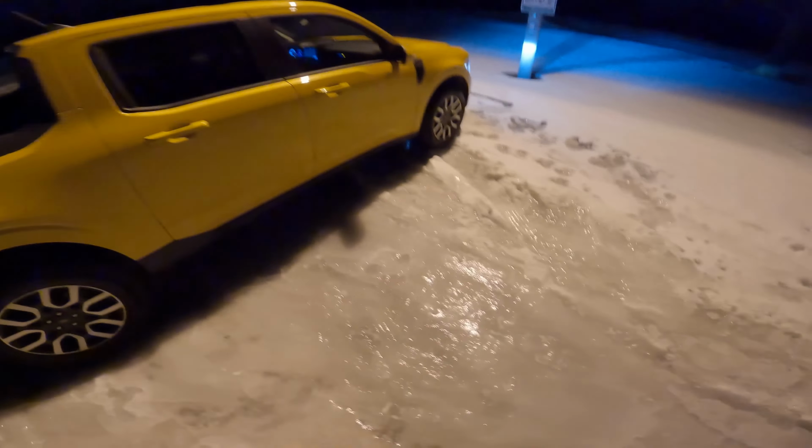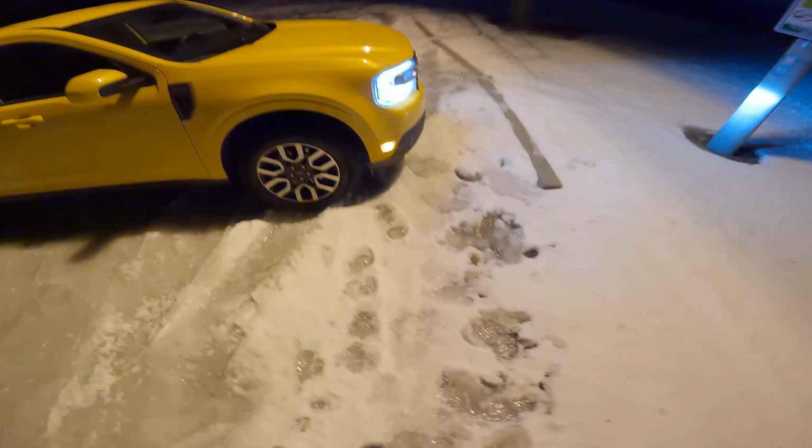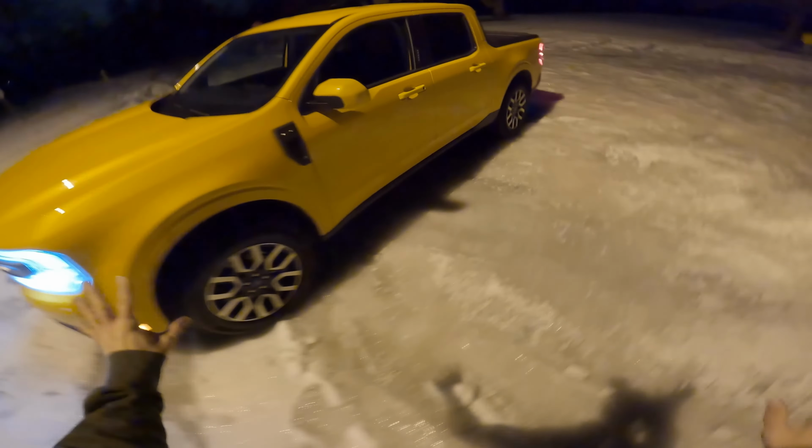And in this night POV test drive, we are going to test the high beams and the automatic headlights. Just go for a relaxed little drive, see how it fares here in the cold. Just gotta be careful because I saw something running across the field and I don't know if that was a coyote. So just gotta keep our eyes out.